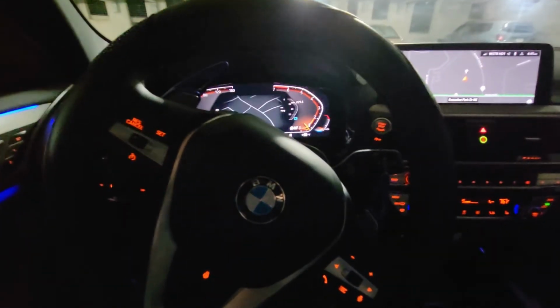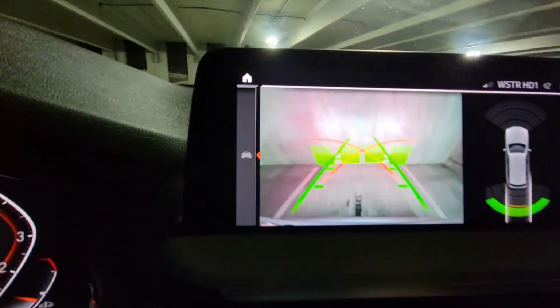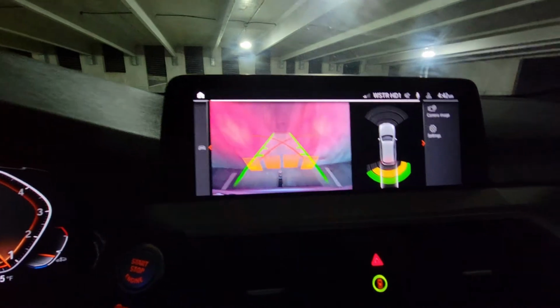So yeah. For example, I think looking at these lines, I am bang on, perfectly aligned in my parking job.